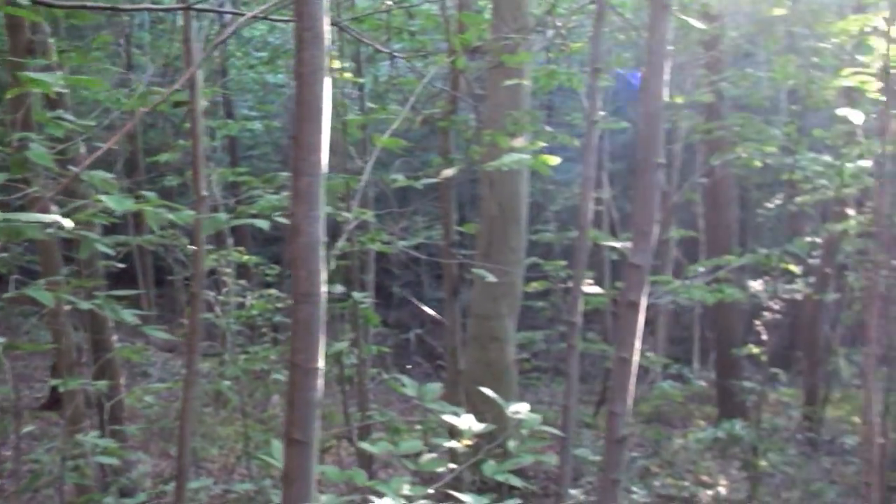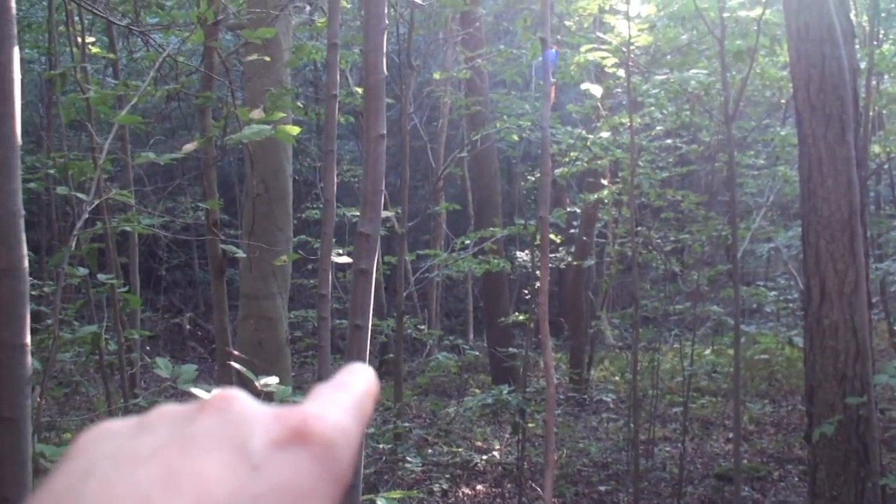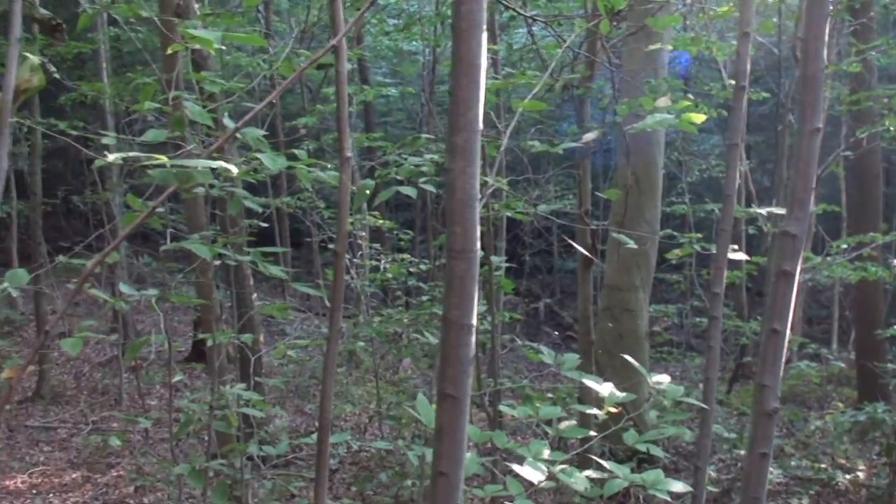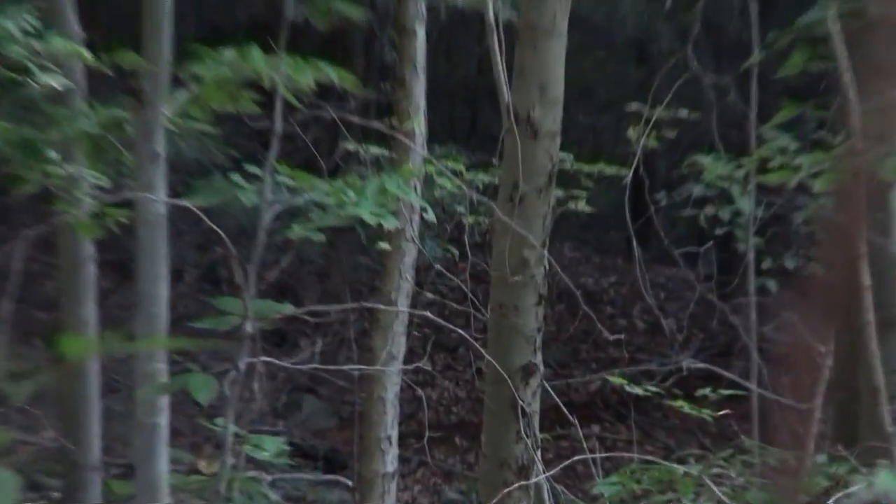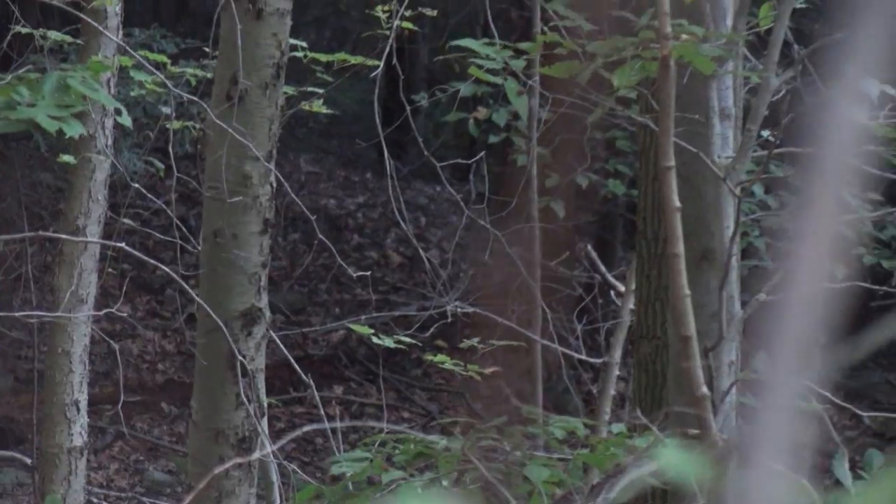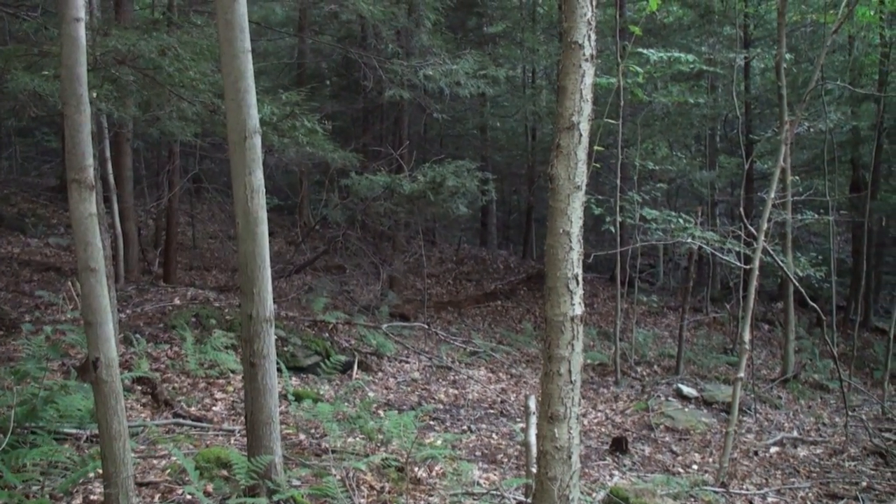I stopped here. I could hear something down going into that dark ravine, so I just took the camera and started pointing it down through here and doing this. And I caught the subject or something, it looked like. It was right around in there somewhere. That's where the subject was sitting.